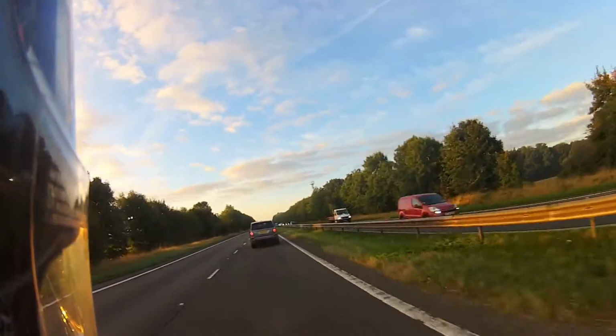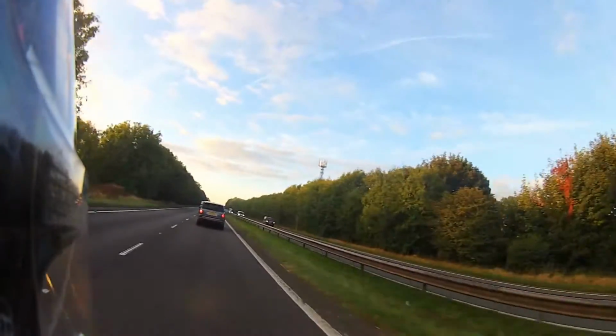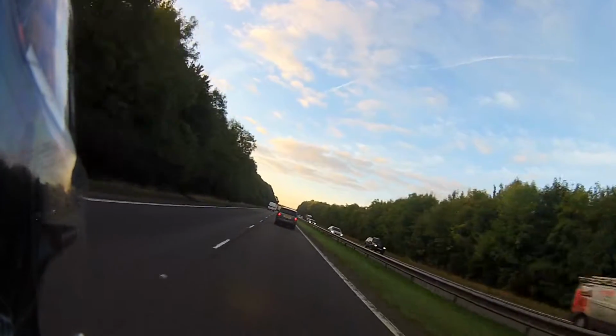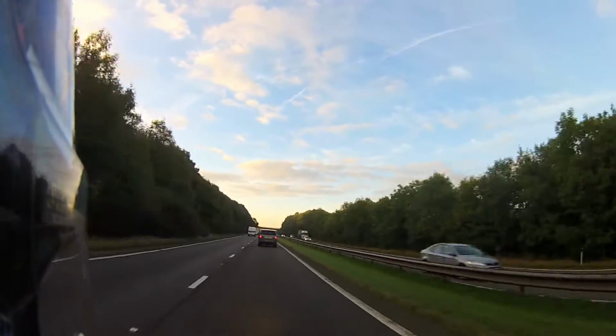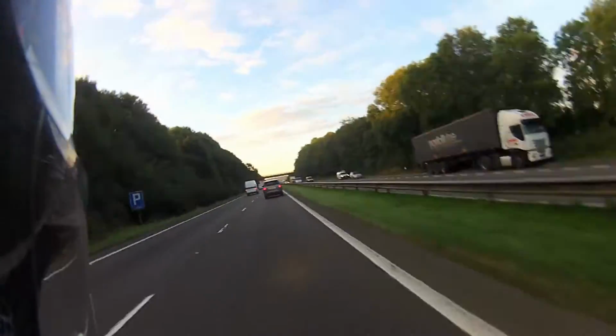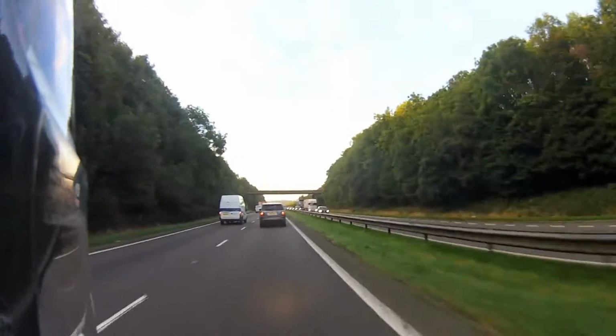So minus 28, I think, was to my right, and minus 29 was to my left. And that was on the way home on one of the turns, I think. This is quite a sharp curve. So yeah.